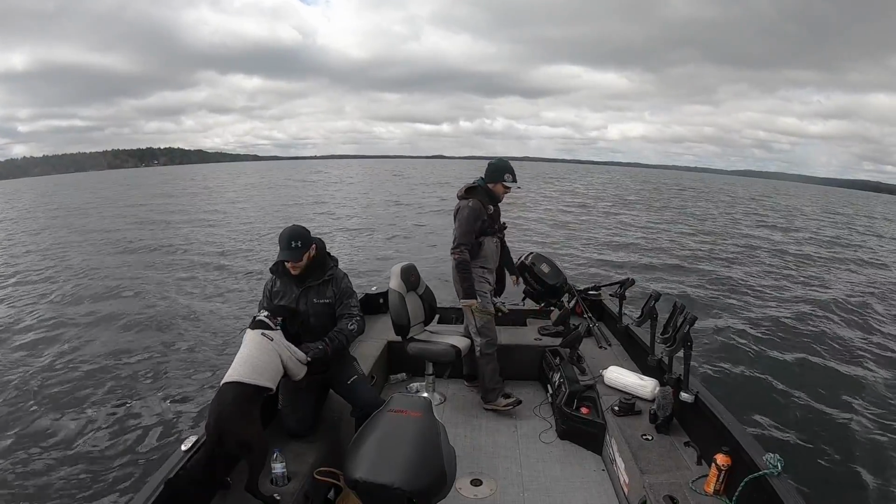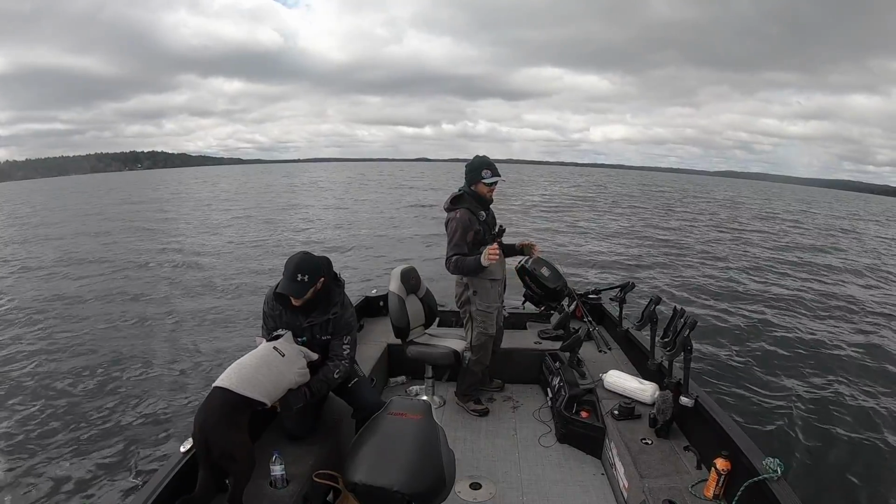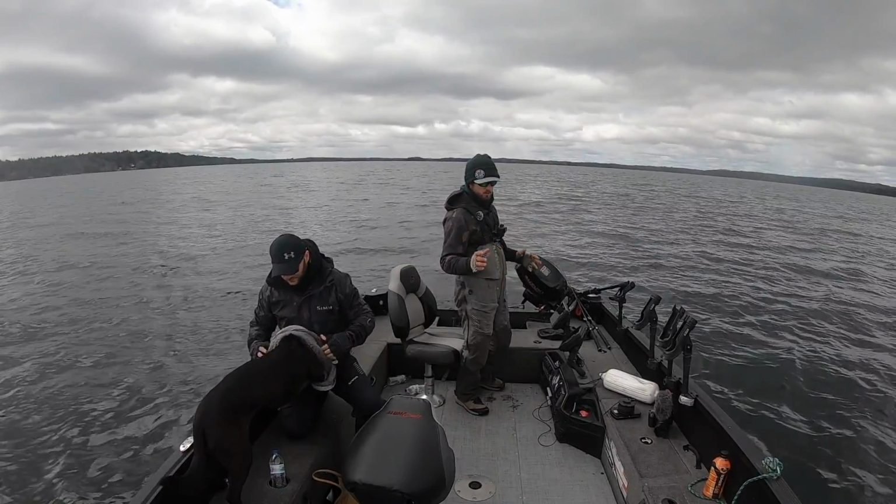and then again in the spring are very much shoreline related bites. And we're cruising around here. There's some weeds on this, there's some rocks on this, there's some sand on this, and when we start seeing fish, we'll let you know.